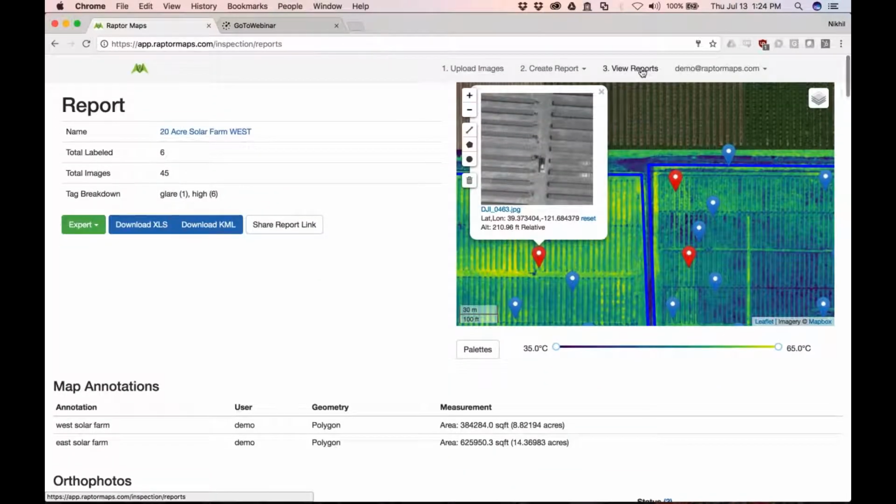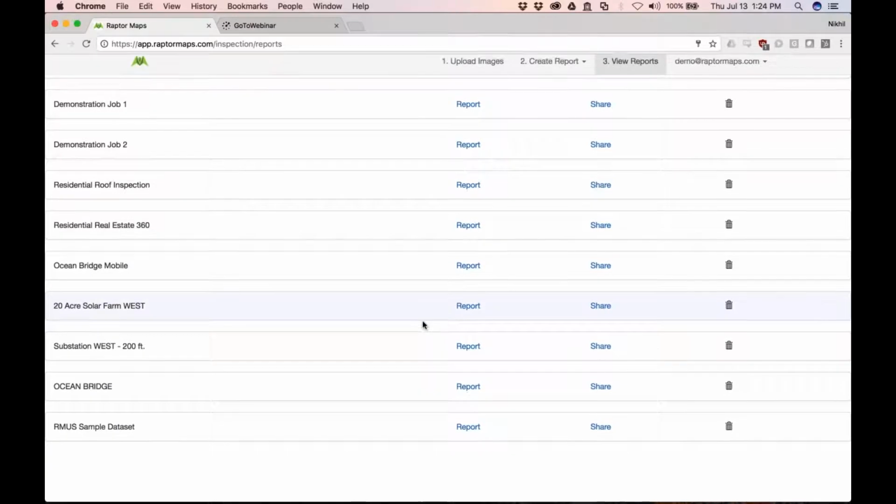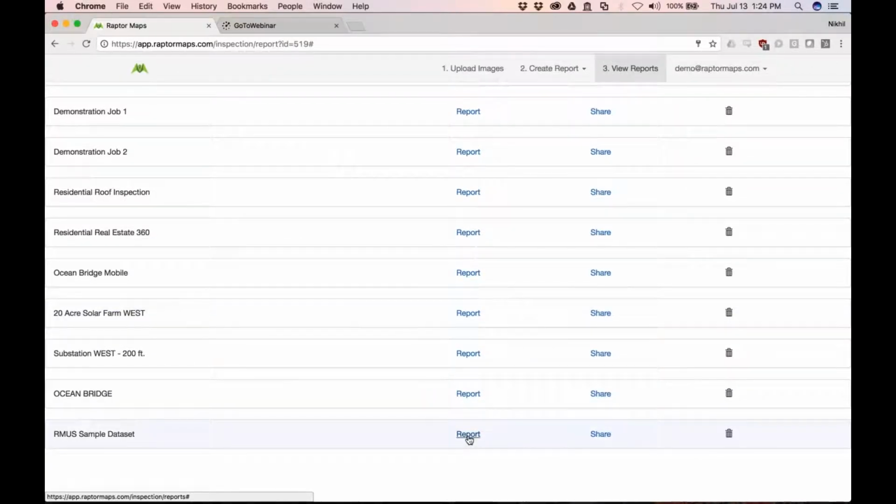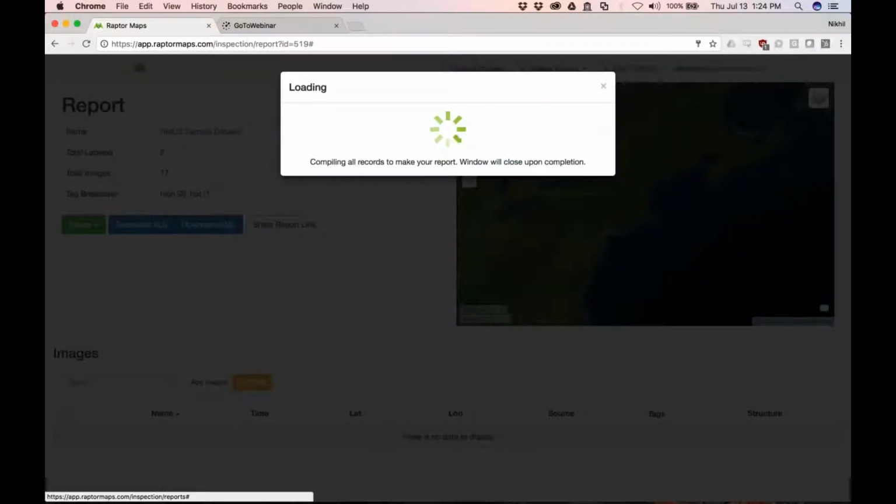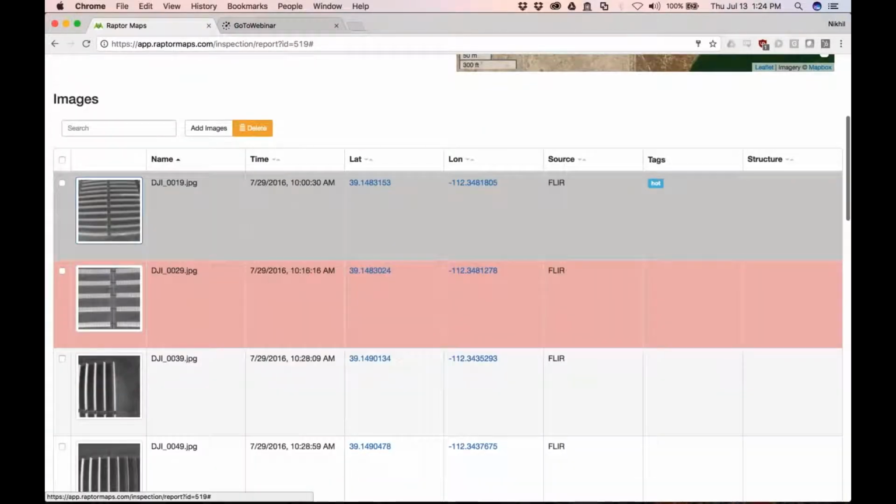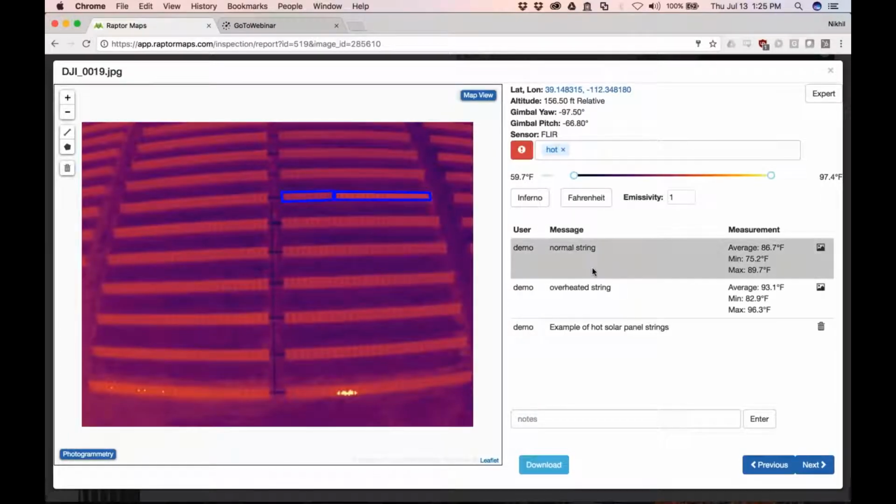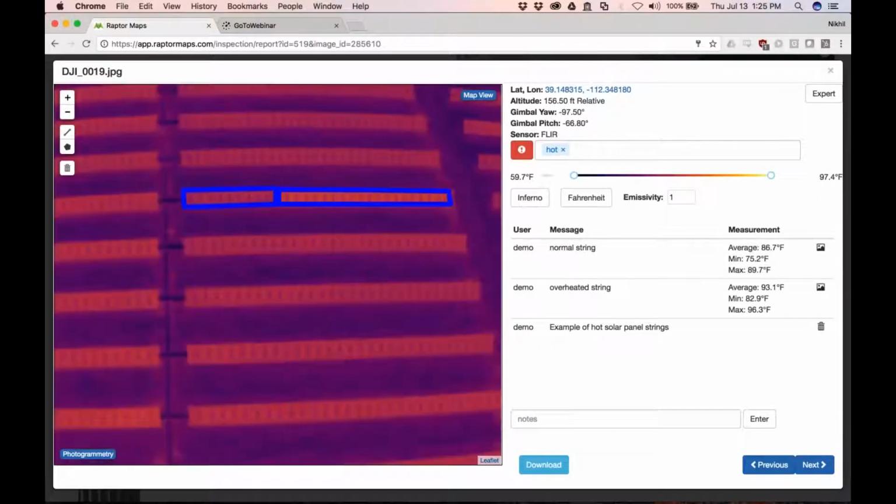So let me show you an example of some of the other things you can do on individual radiometric images. This data set is actually available on the RMUS website last time I checked. What I really liked about it is it highlighted, almost right away from the RJPEG, that there's a defective string here. And so what you can do is we have built in some tools.